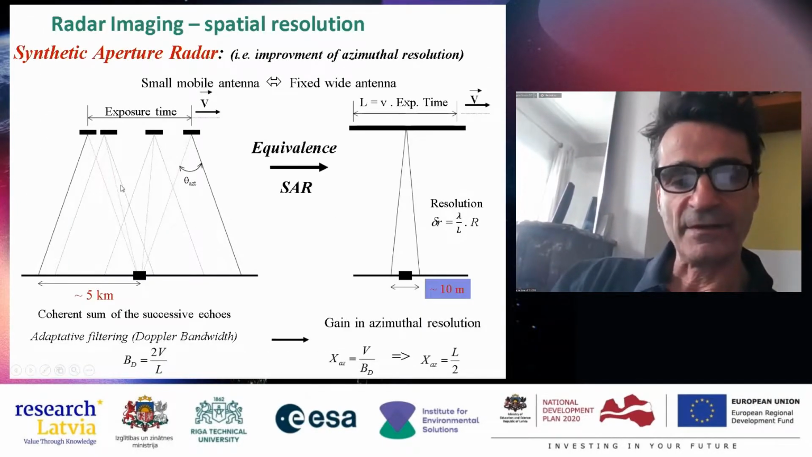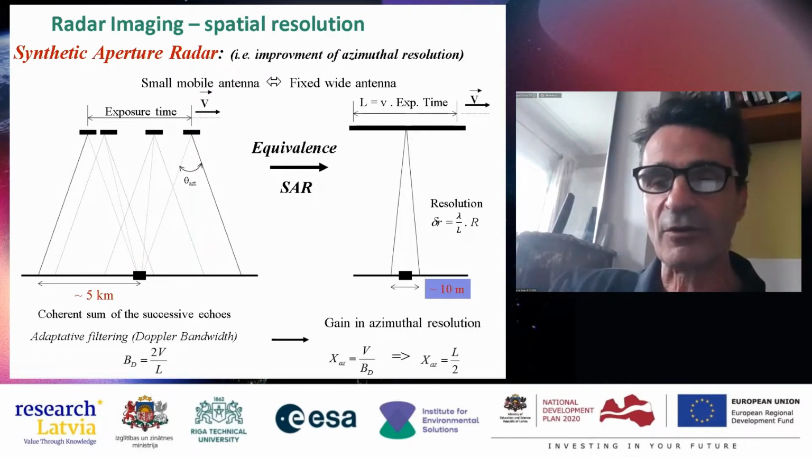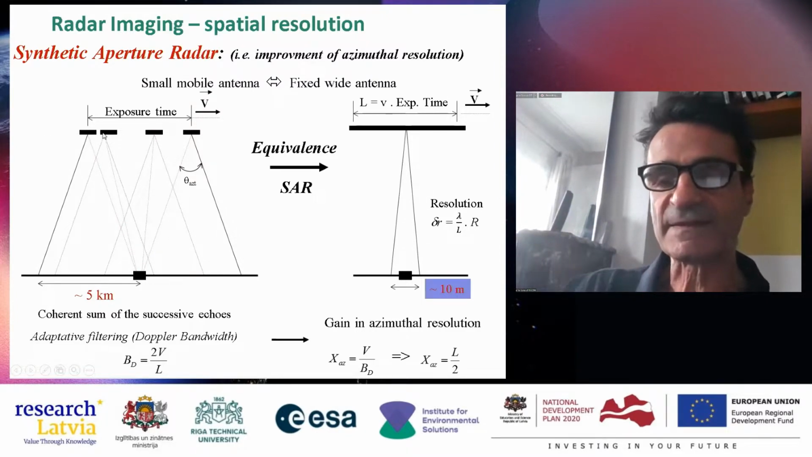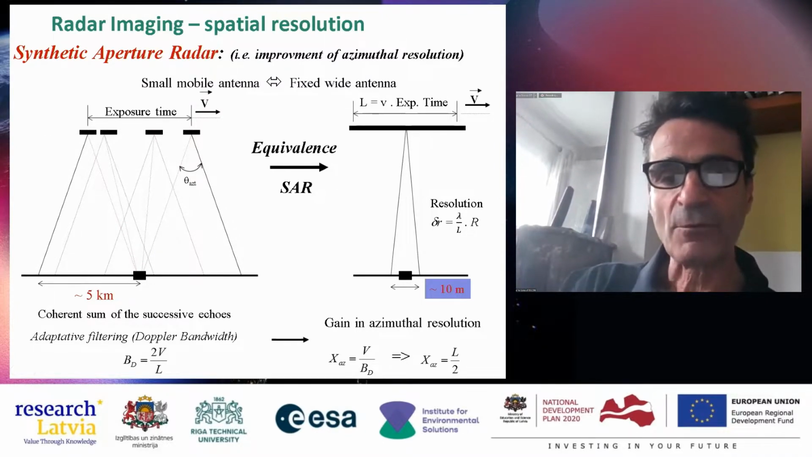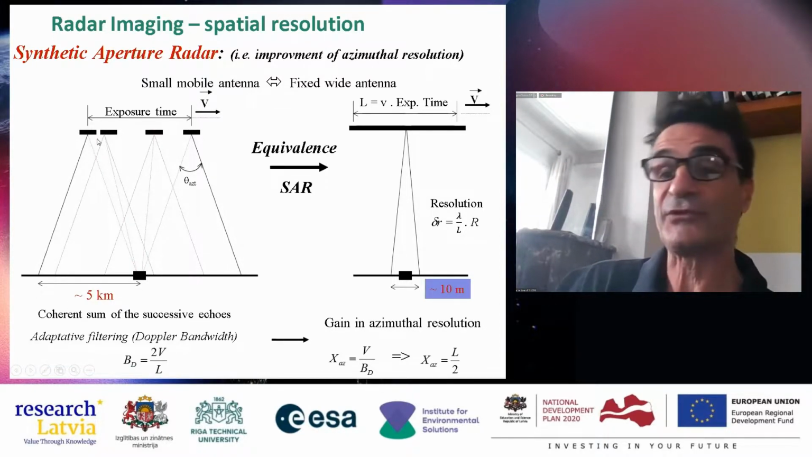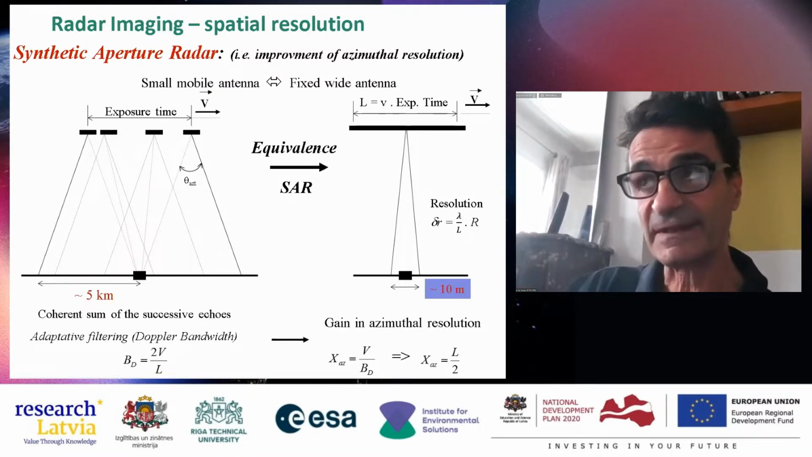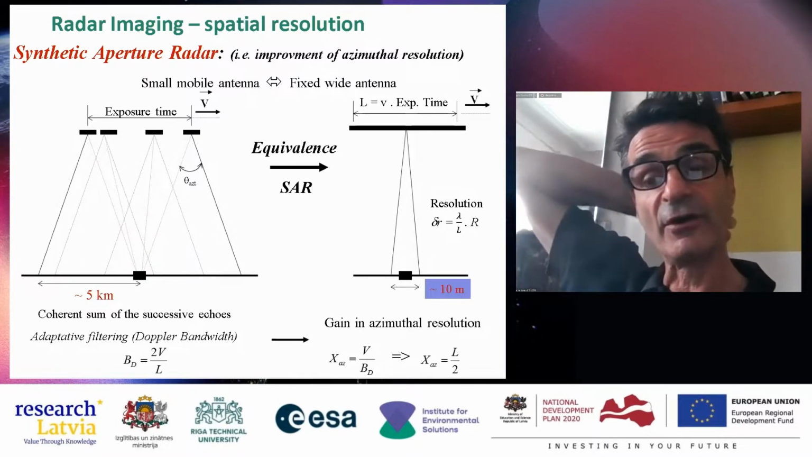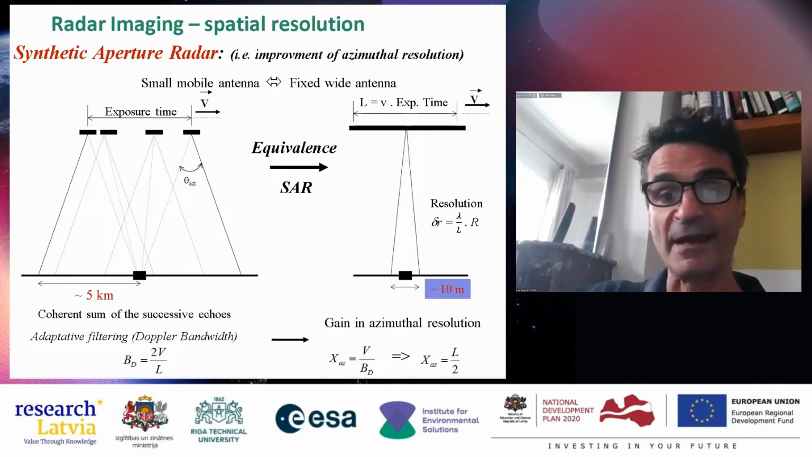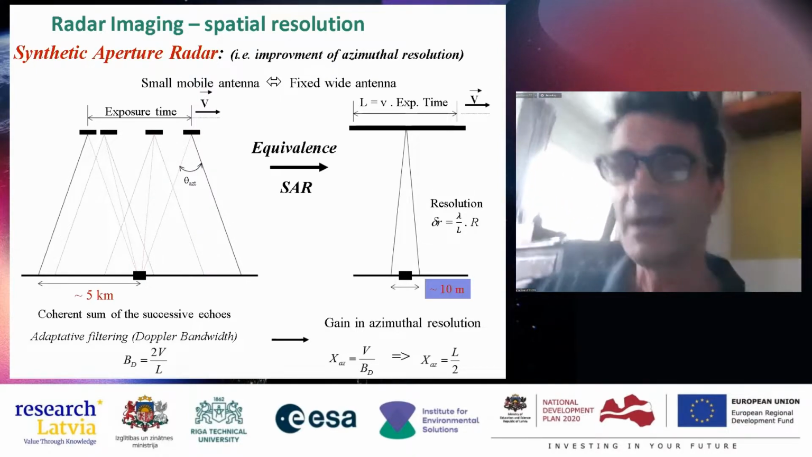And in the same way as a car with a motor, when you move and you emit a certain frequency, what you receive is the sound or the wave with another frequency that has been shifted due to the Doppler effect. And this Doppler effect introduces a bandwidth, and with this bandwidth we can do exactly the same in the other direction